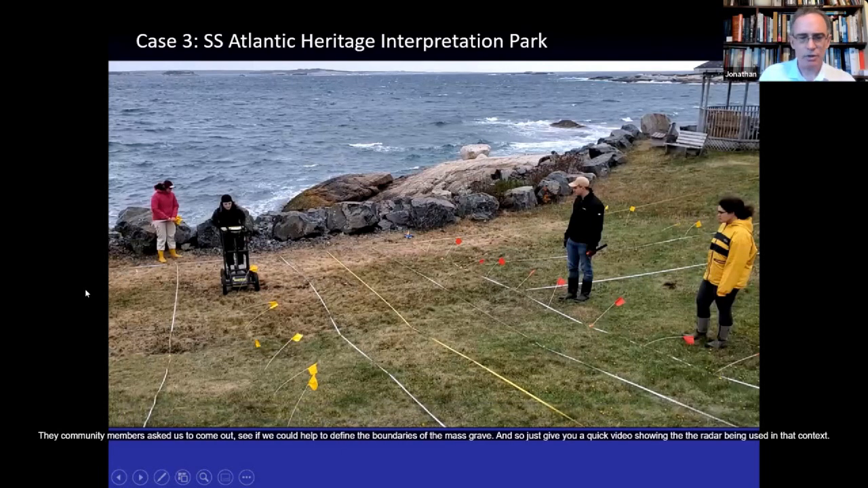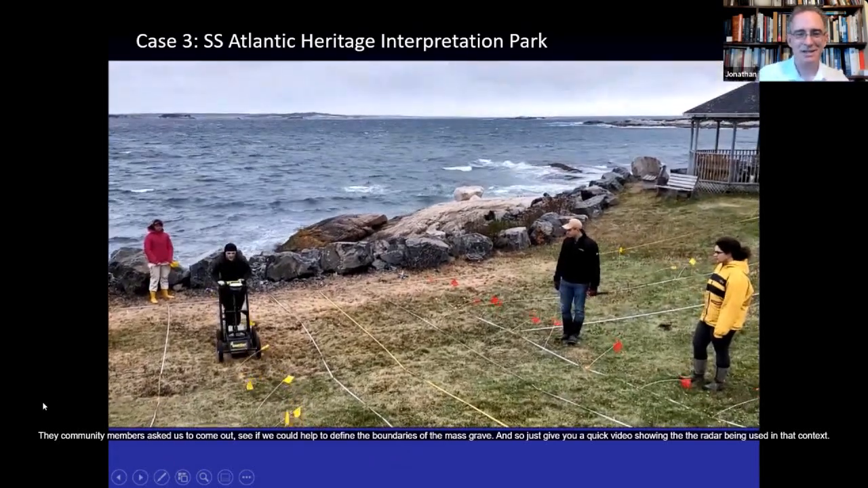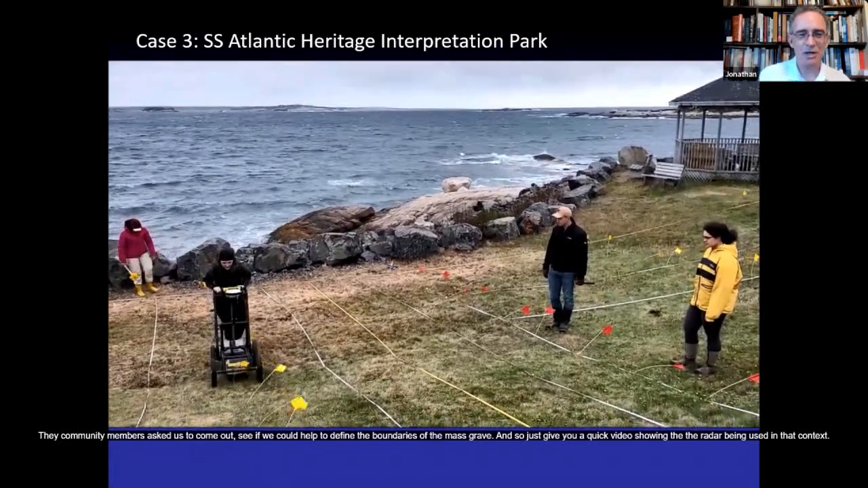So a couple of years ago, just the season before COVID, I went out there with my students. Community members asked us to come out and see if we could help to define the boundaries of the mass grave. And so just to give you a quick video showing the radar being used in that context.